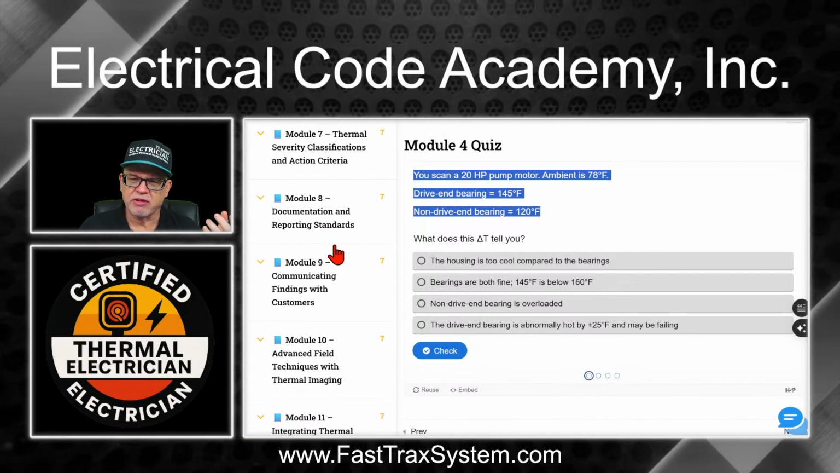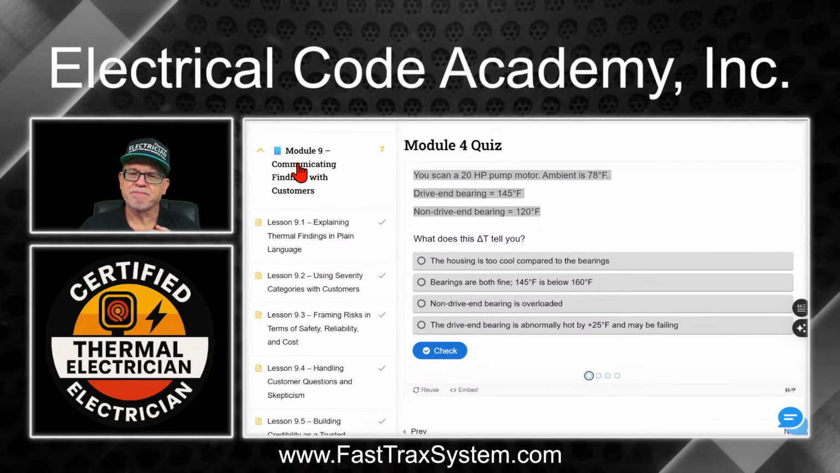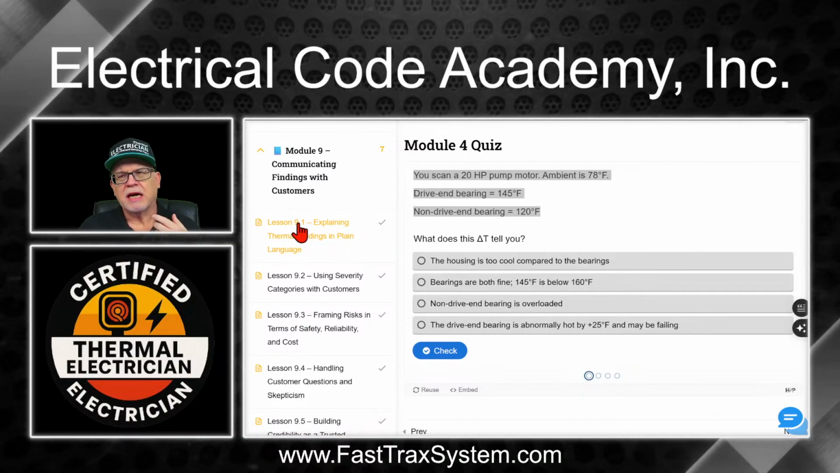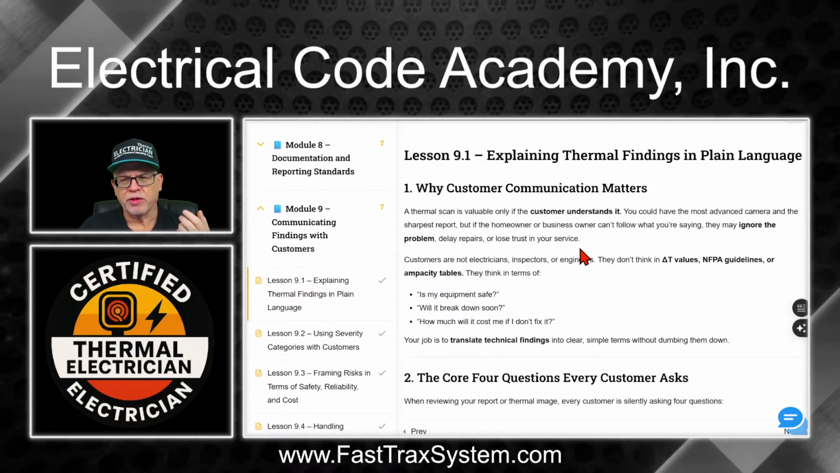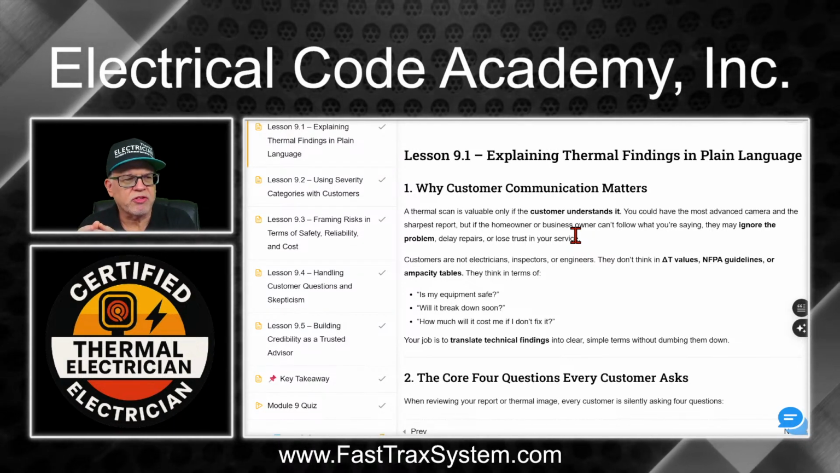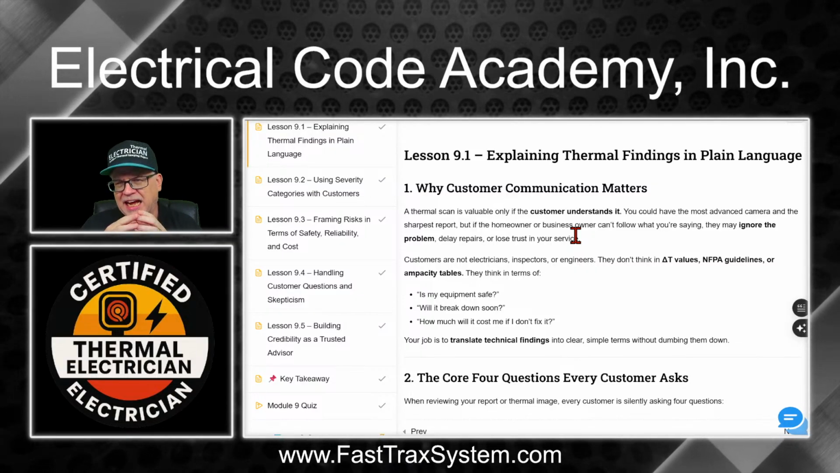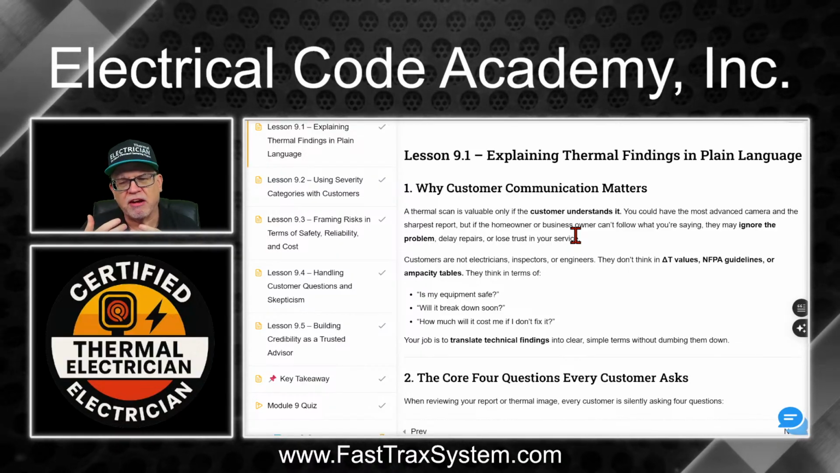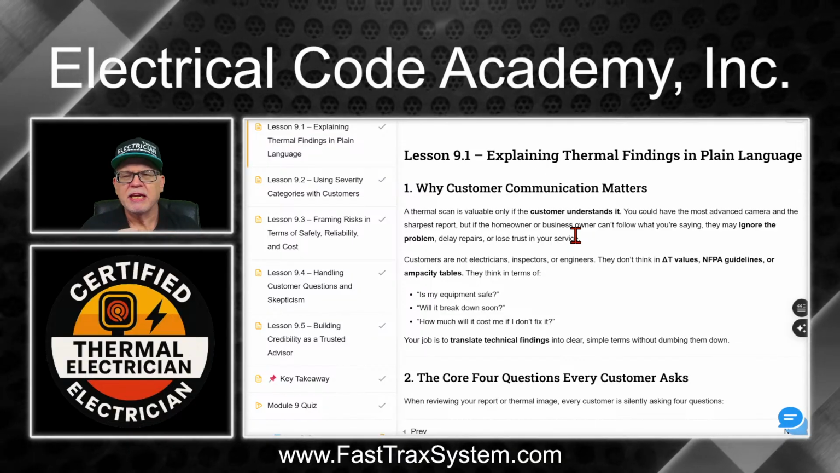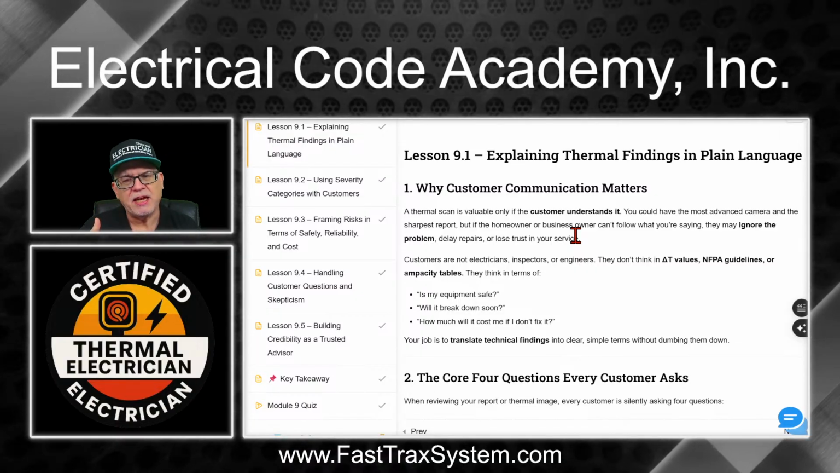So again, you can see all these modules. But one of the key things that we do is, for example, module 9. And module 9 is talking about communicating the findings with your customer. That's one of the big hurdles that people have with thermal imaging, is they don't properly convey the information to their customer in a right way, because again, a picture's worth 1,000 words. But if you don't truly understand how to look at this image and share it, and convey it in the right way, then you're only doing fear tactics. And we don't believe in that. We want to make sure that they truly understand the program, what they're getting, what they're seeing.